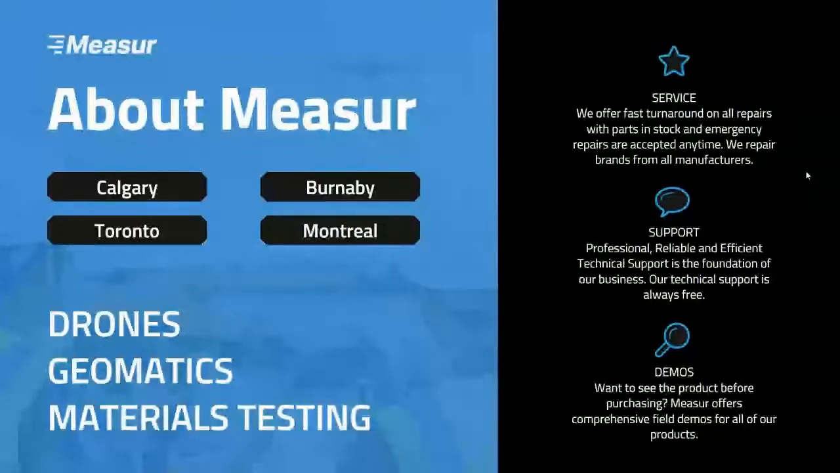But most importantly, all we do is focus on selling you product and supporting that product. So we are not a service provider. We do not perform services in the field and compete against our customers. All we want to do is sell you product, make sure you're up and flying, train you on that product, and then support that product in the field. That's all we are here to do for you.